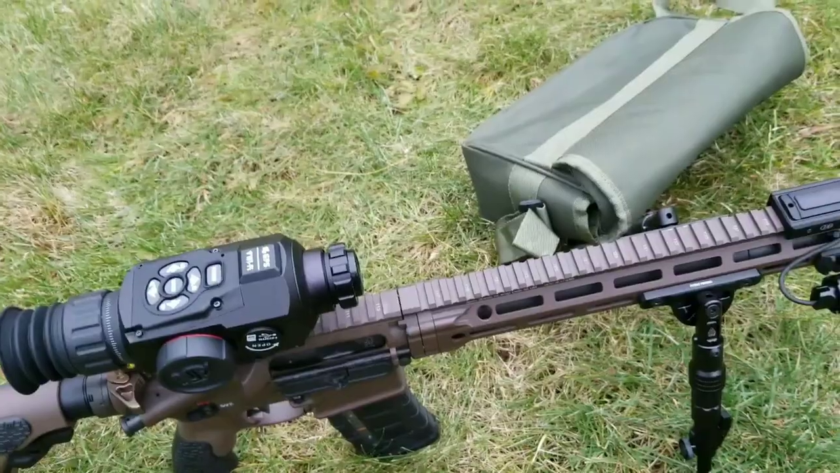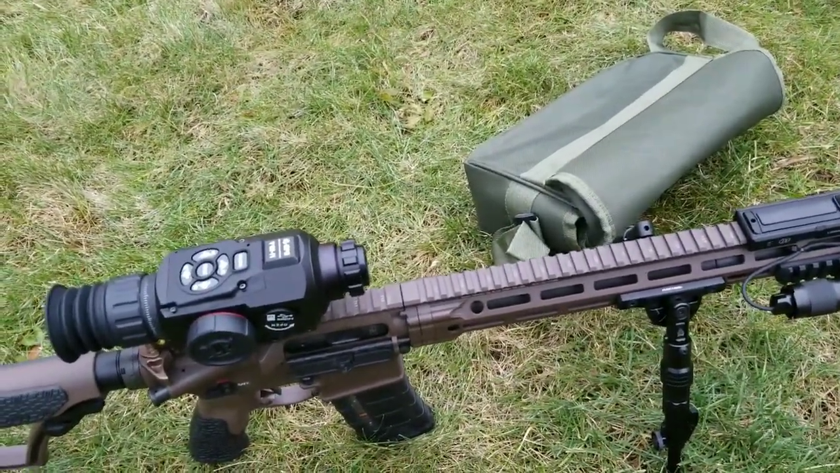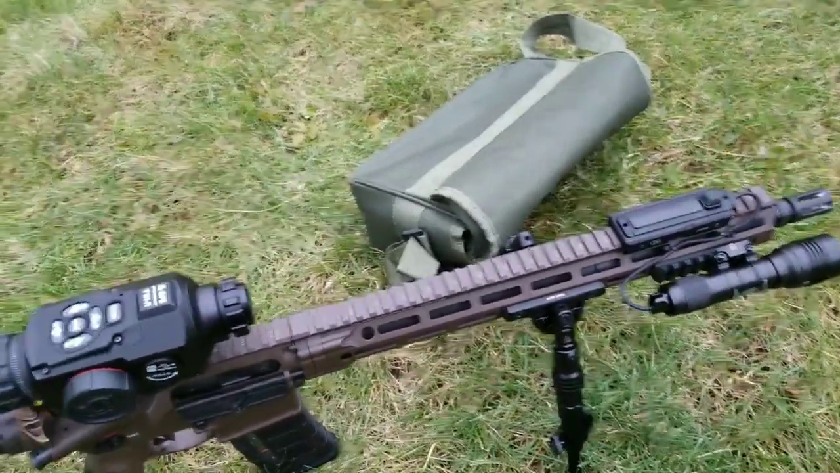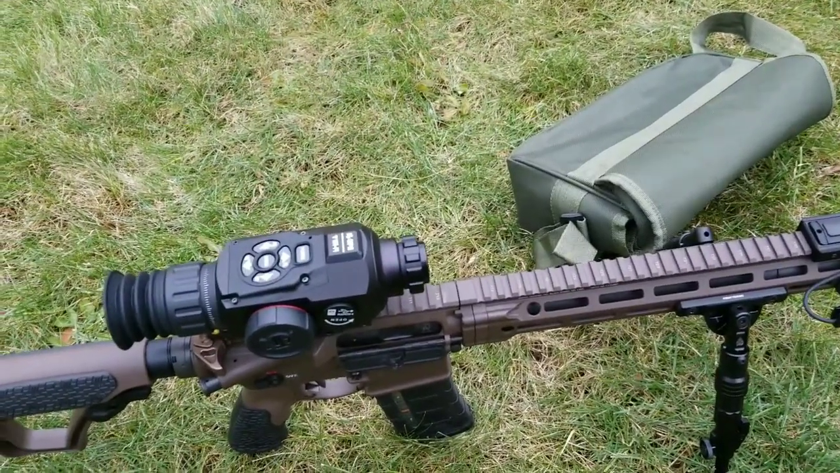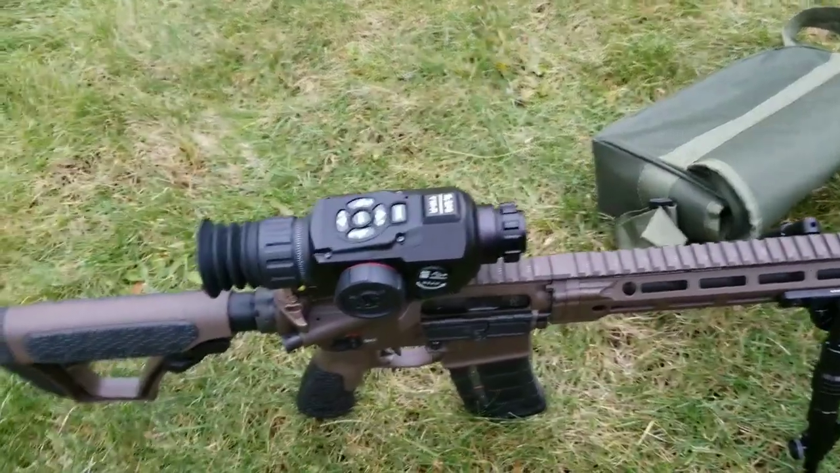But you know, if that is your profession, you already know to have a ton of batteries with you for whatever gear you're using, your lights, your lasers, your illuminators, your scopes, red dots, comms. You guys know the drill, so I'm kind of preaching to the choir there.